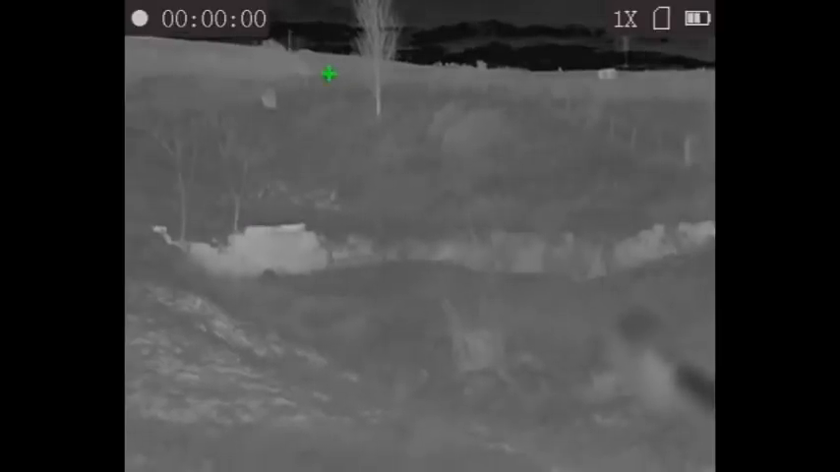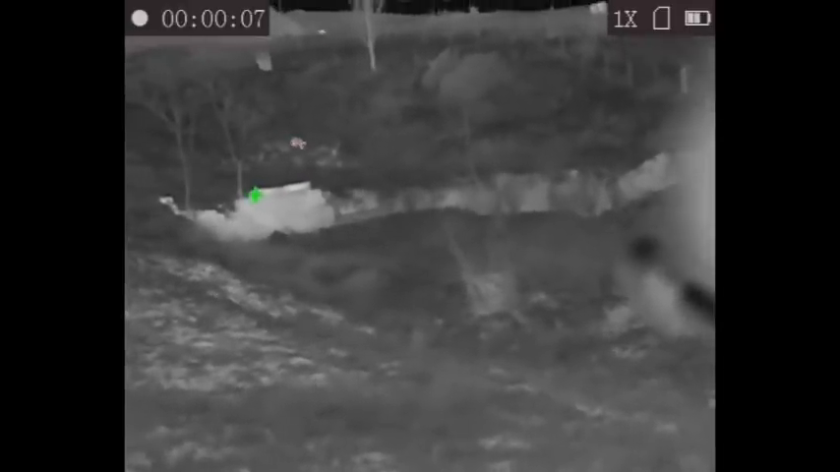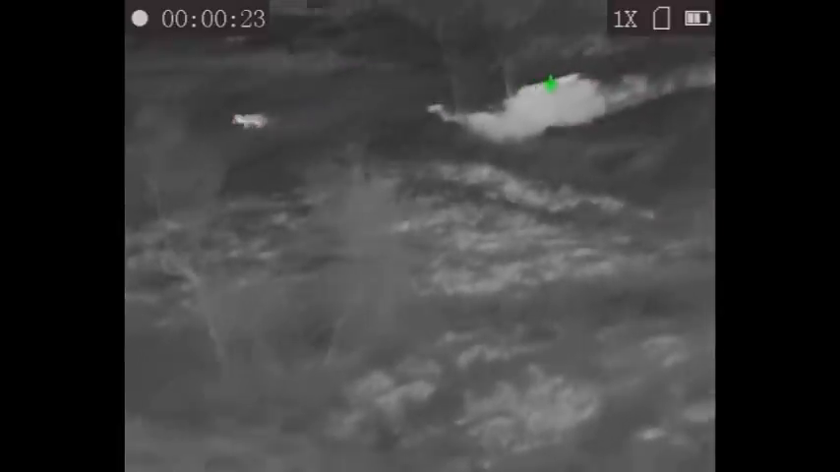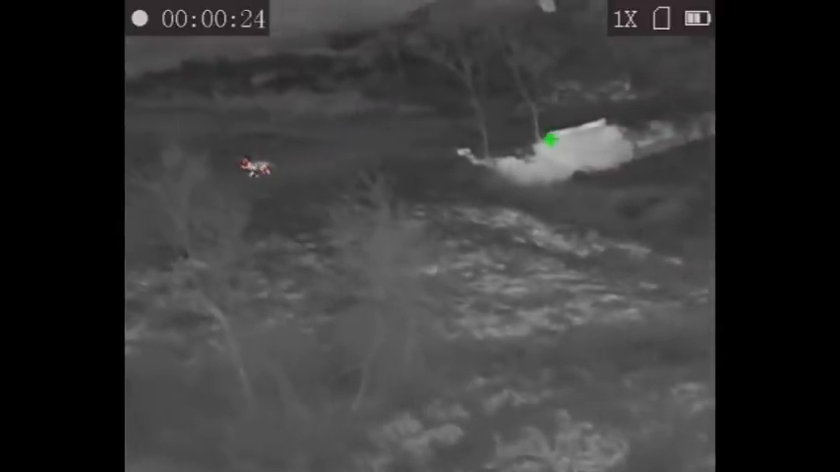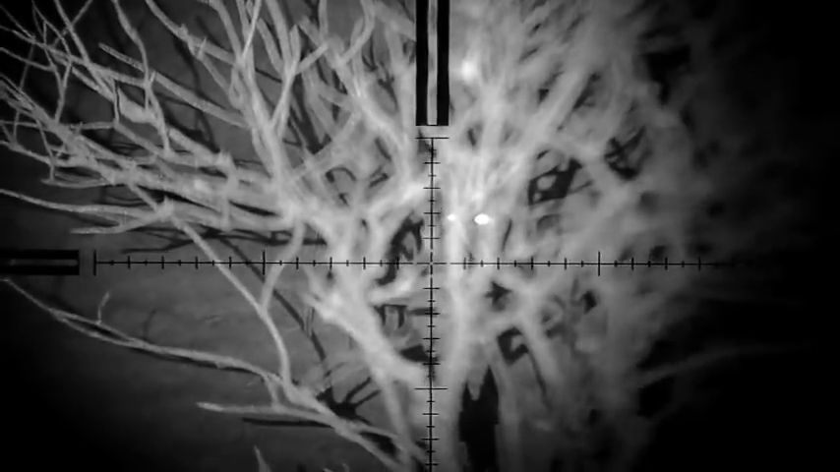Thermal is quickly whipped out. I'm looking for it, waiting for it to just pop up. And it's just appeared now, and it's in a similar position as to where the deer were. The fox hasn't come into the position that we wanted it to, but it's there. It's in a reachable area. It's only 50 yards where it is. Now I've got my rifle out, looking for it, waiting to see what's going to happen.